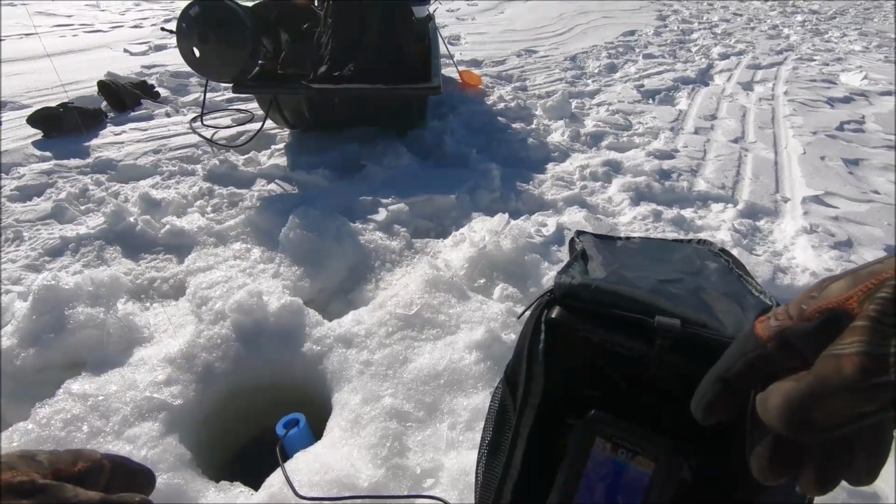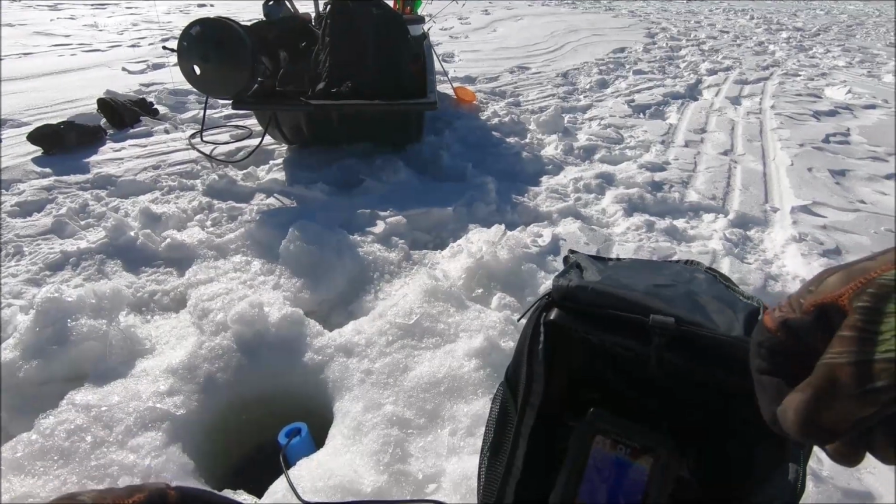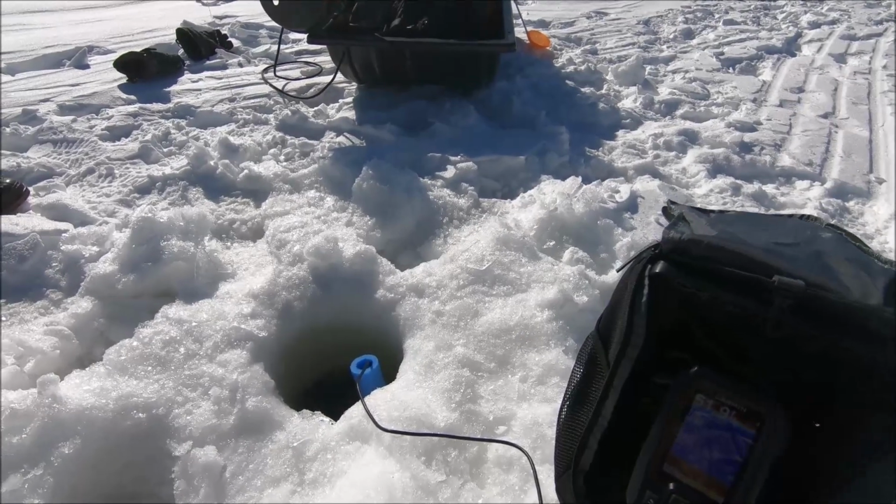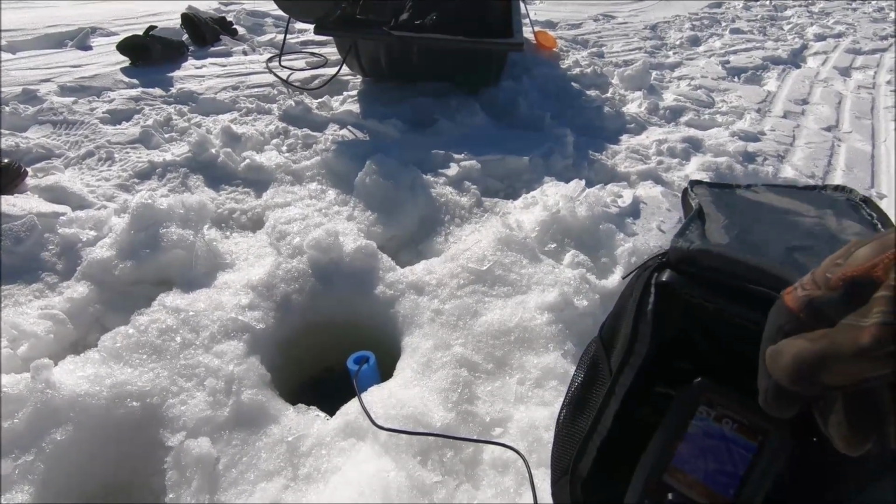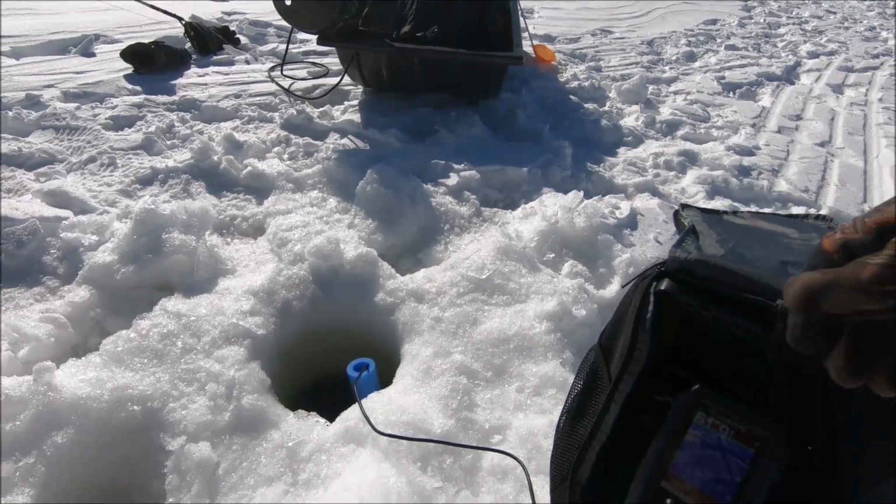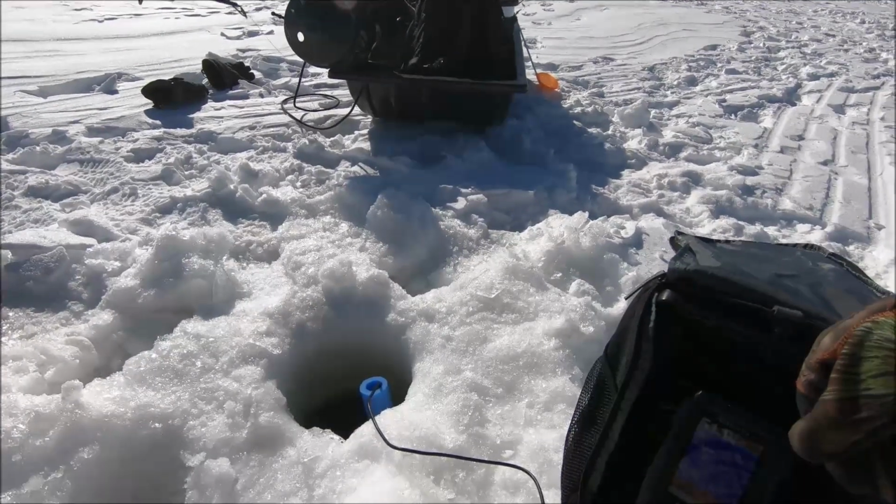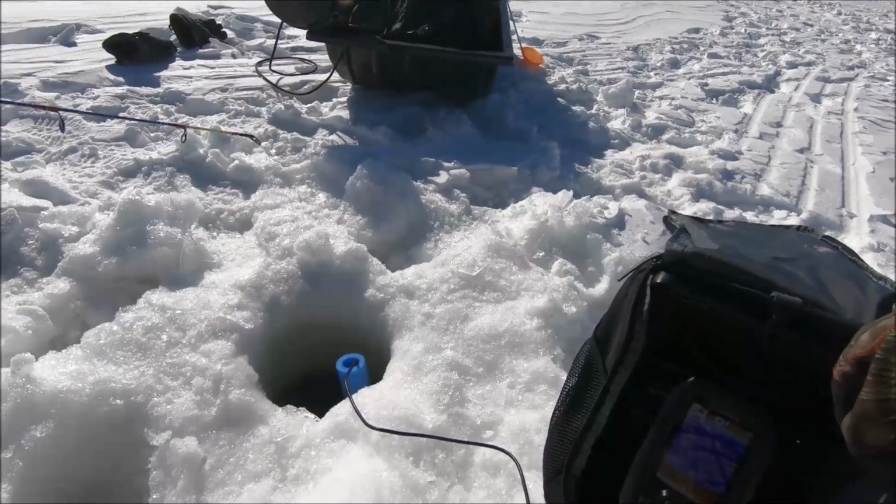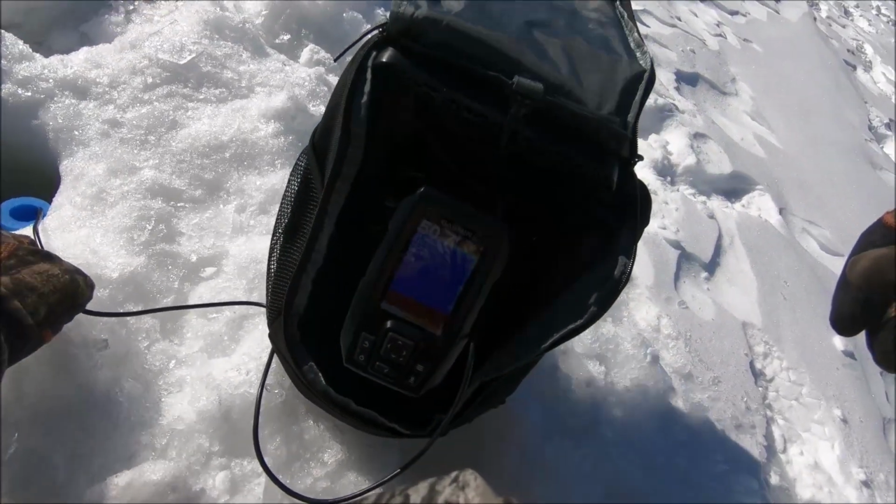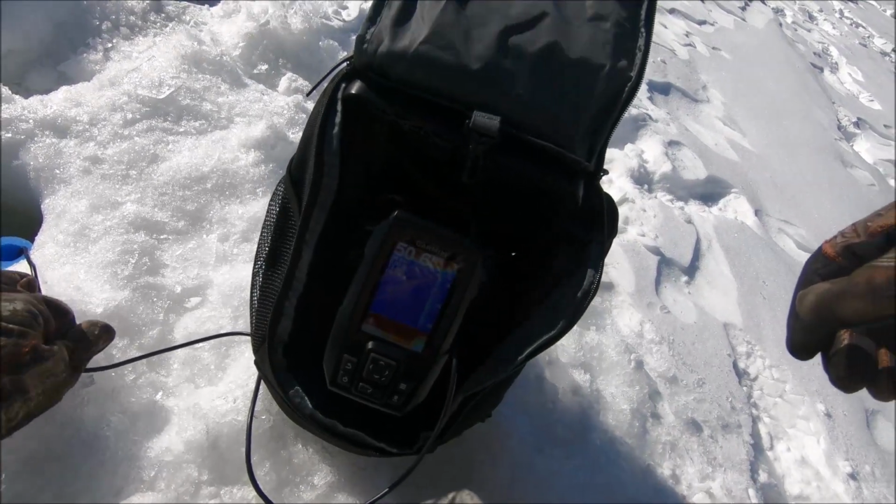Mark's using a flasher like Conrad showed me. So I got a flasher on there, which is actually a Castmaster. And then I've got a jig head with a swim bait on it. Nothing showing. Not even this jig shows up. Flip it a little bit. Yeah, like that. Yeah, you just moved it and made that. There you go. See that?